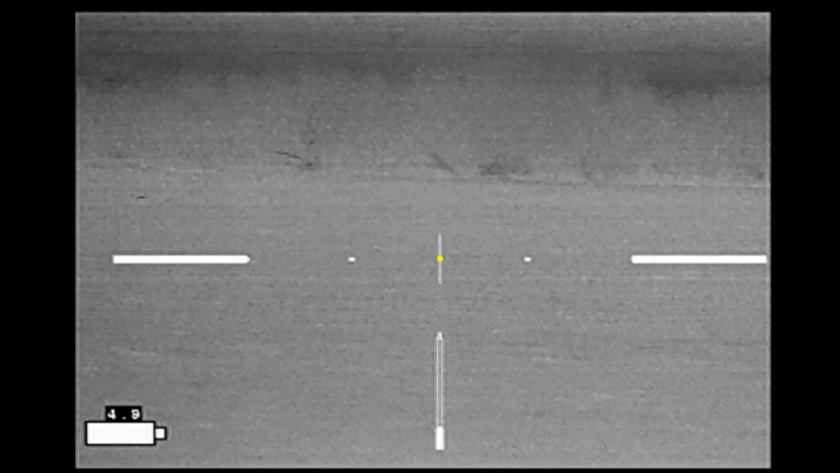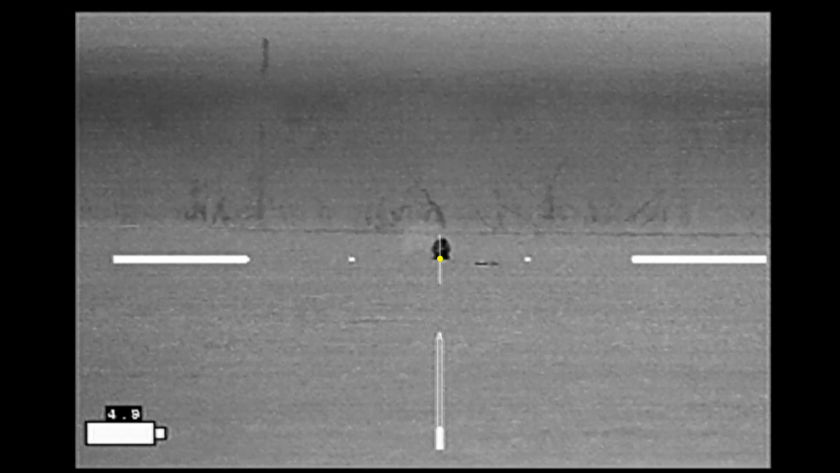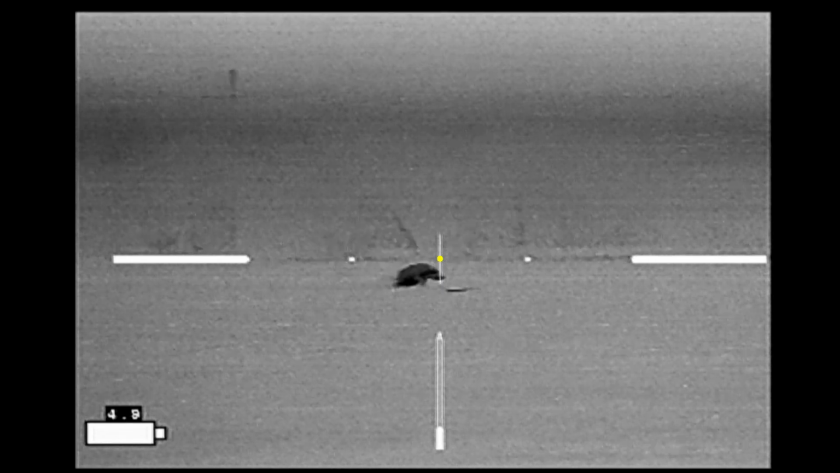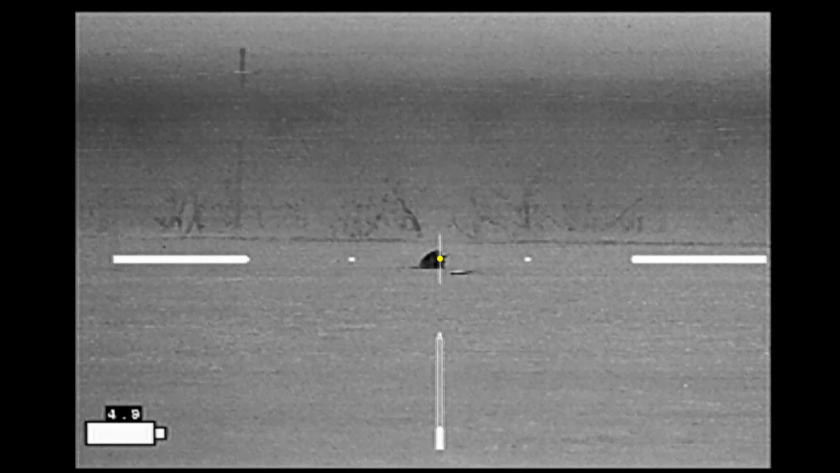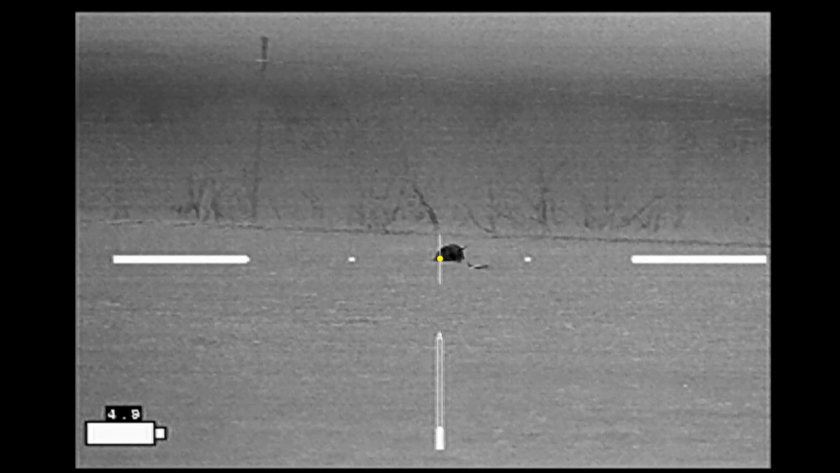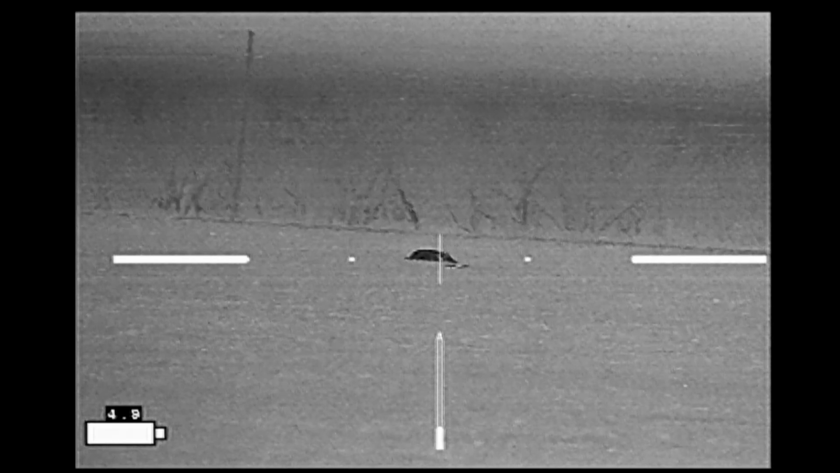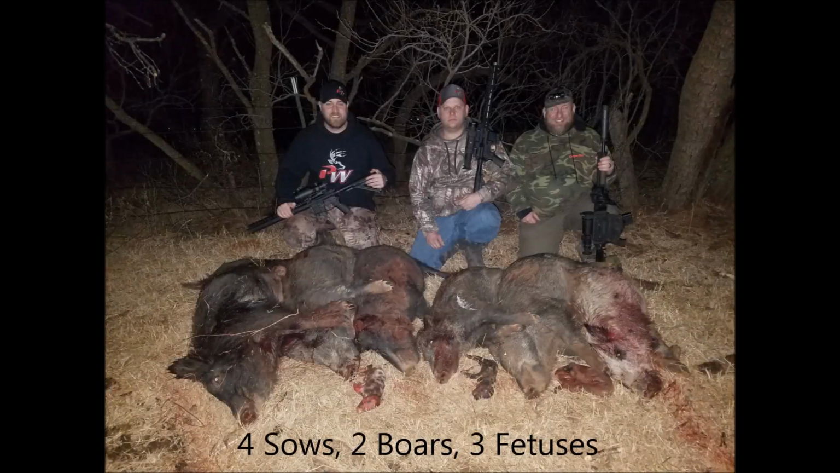And finally we had one hog get up on us. Yeah, but he's not over. There he went. The sounder started off with 17 and is now down to 11.